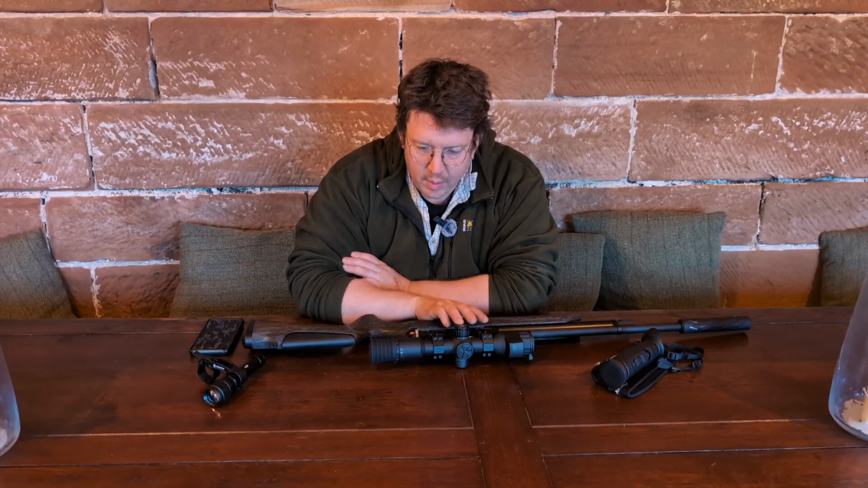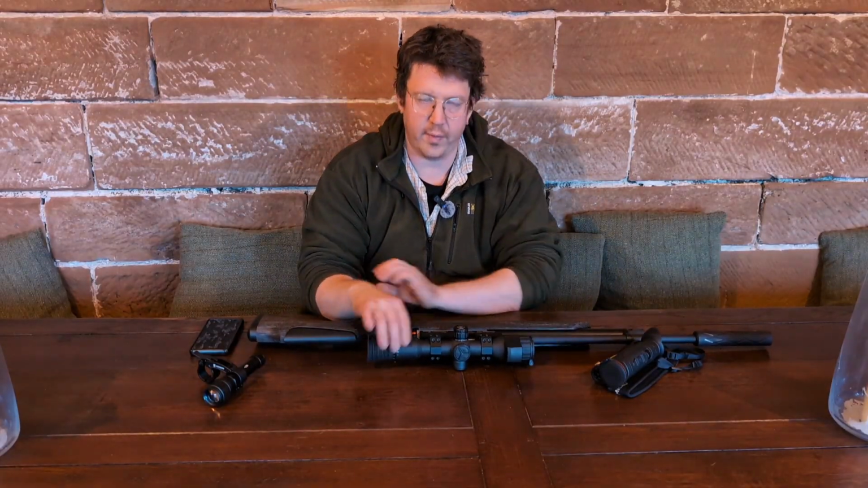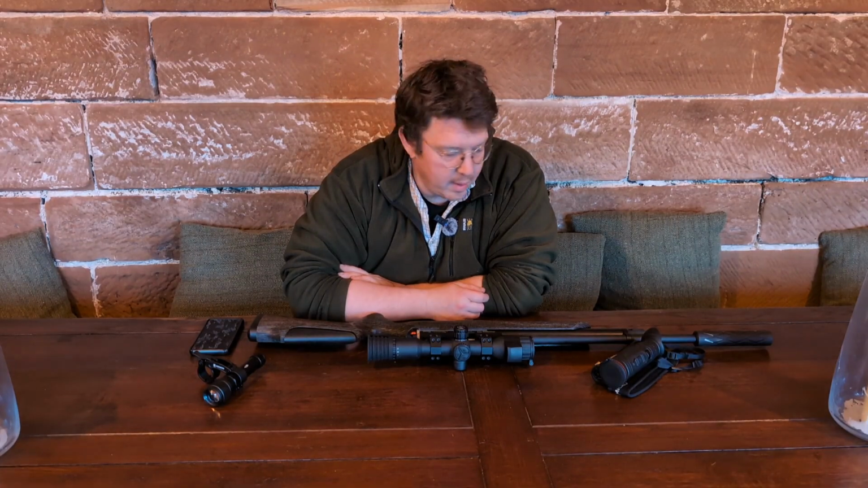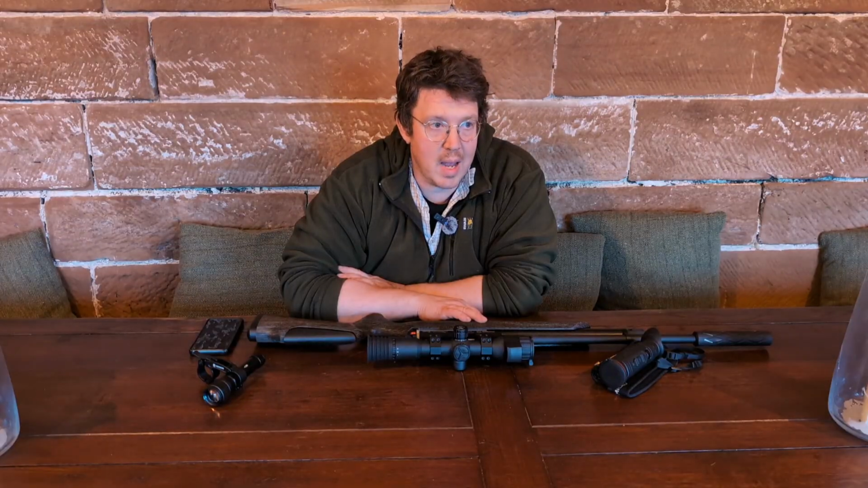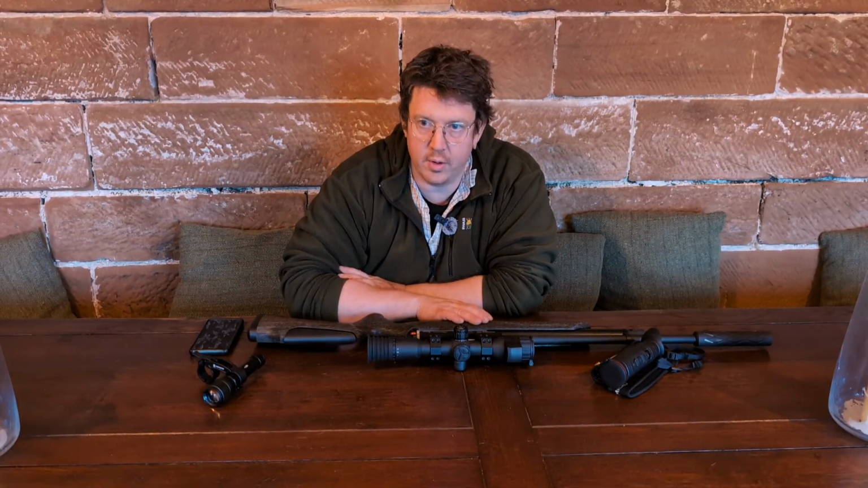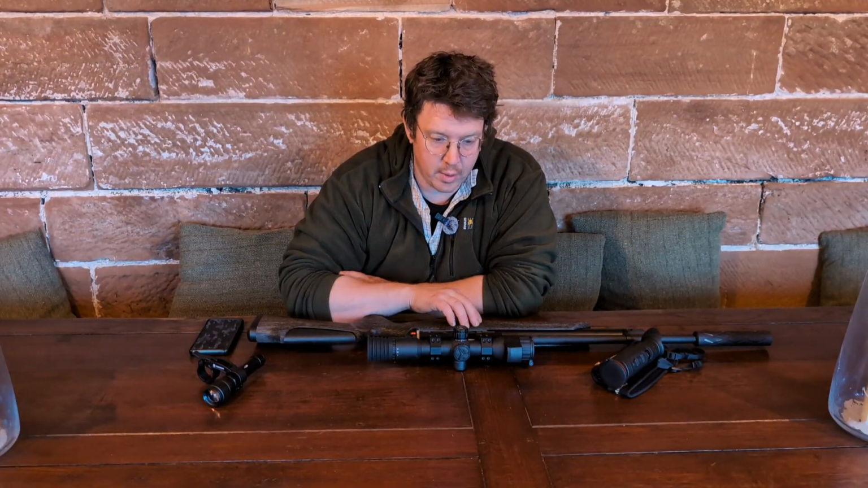The ballistics calculator in it, once we realised we had chronoed in meters per second instead of feet per second, is really accurate. You're pretty much putting pellet on pellet. Obviously, a good quality air rifle helps that, but anything I've seen these scopes on, once you get the ballistics right, you set the temperatures, the more information you put into the scope, the better job it does,